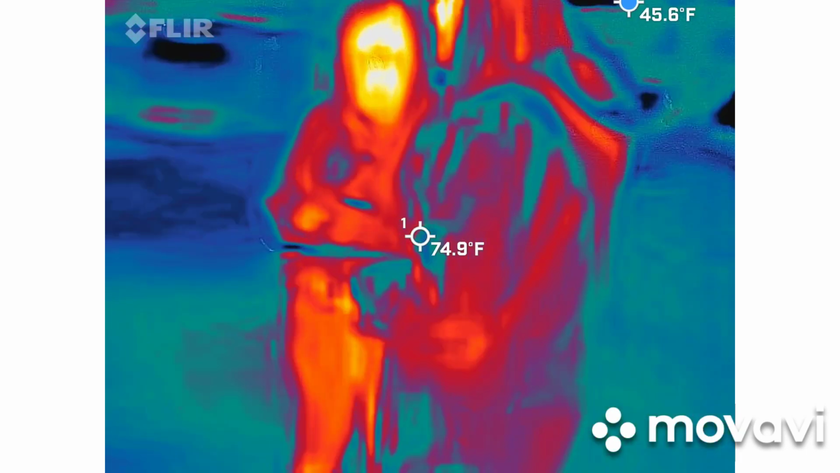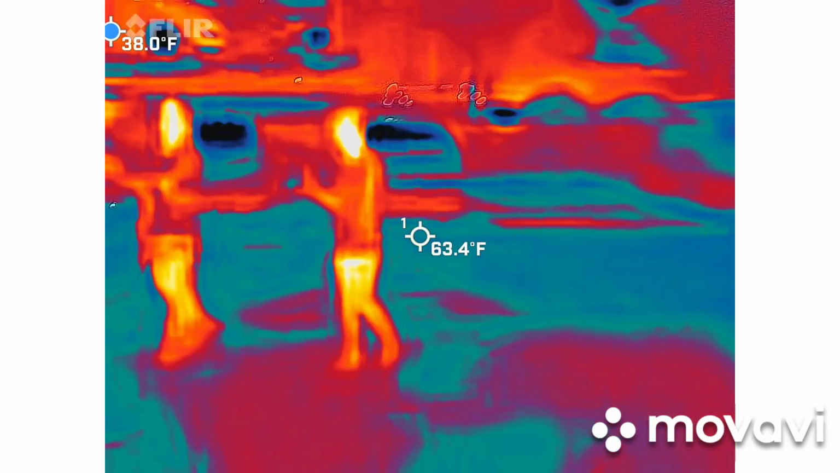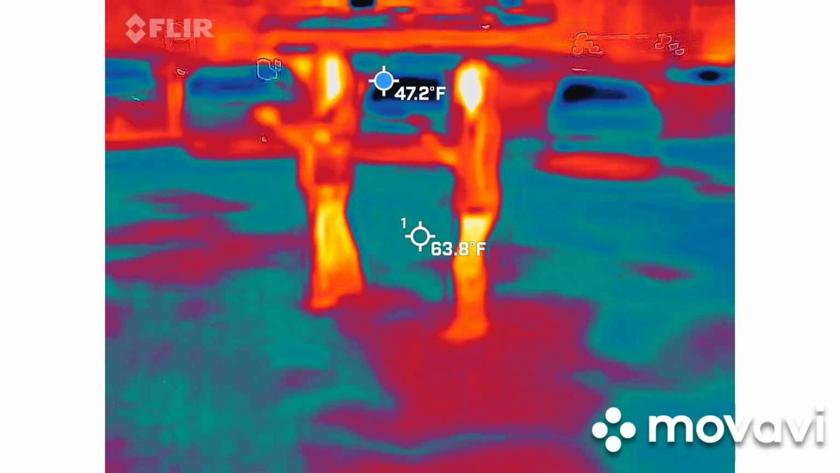And it's gotten up to blue, but not past that. Okay, but without you touching it. Without me touching it. Yeah, without me touching it. Like, we didn't drop this off.